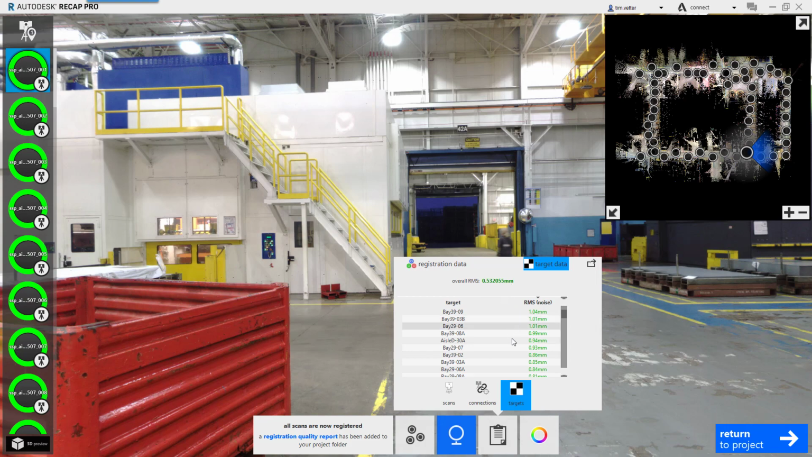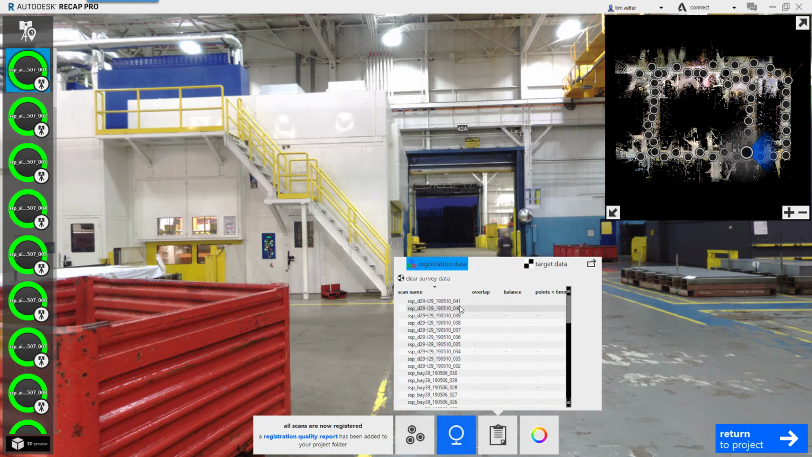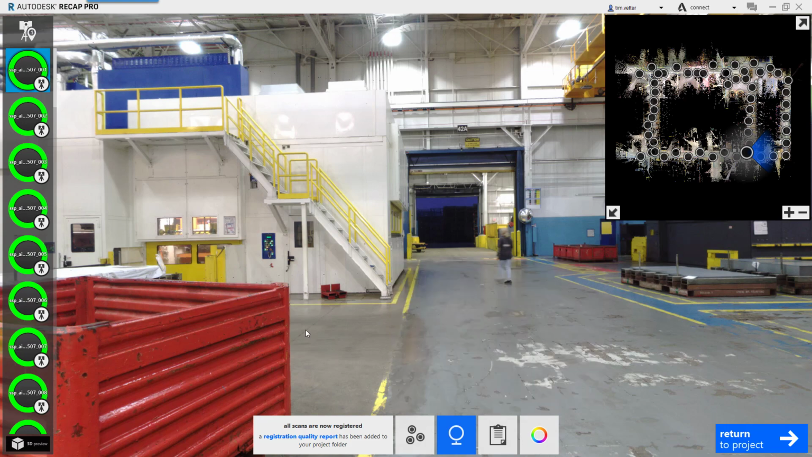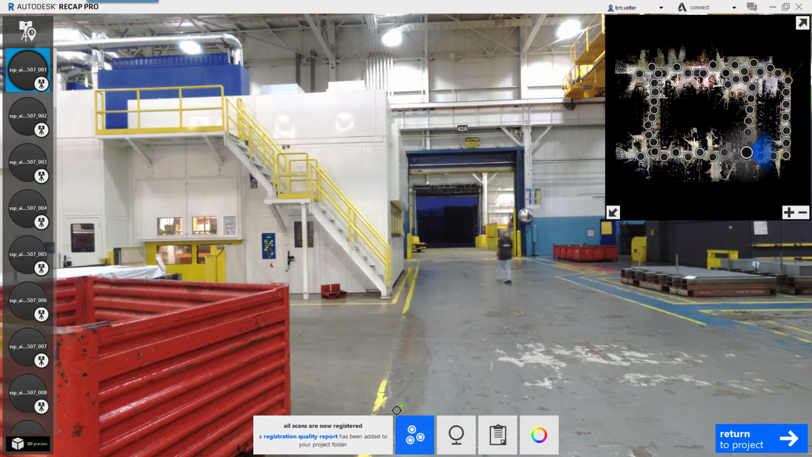You know it's target enhanced because when you click on targets, not only do you have this overall RMS value, if you go to registration data, nothing is here. That would represent a cloud-to-cloud project. And also with a target enhanced project, you will have scan locations identified as well. I'm going to show a few examples of how to enter survey points.